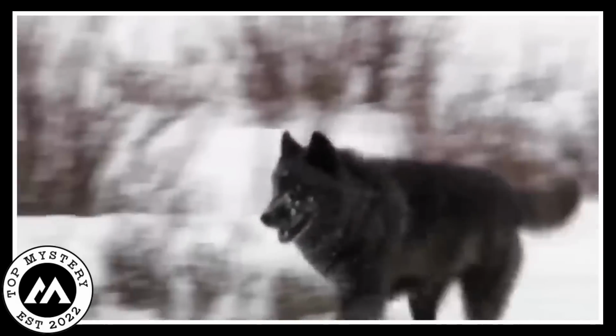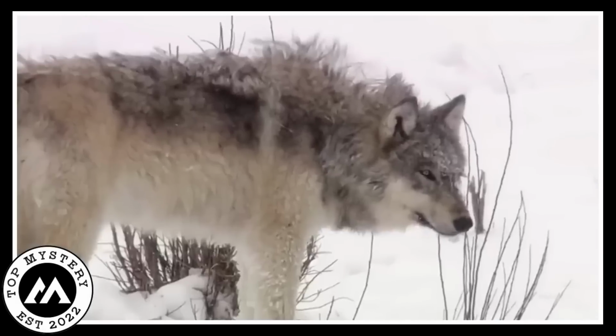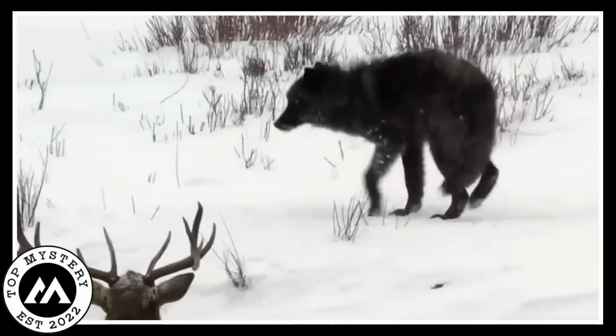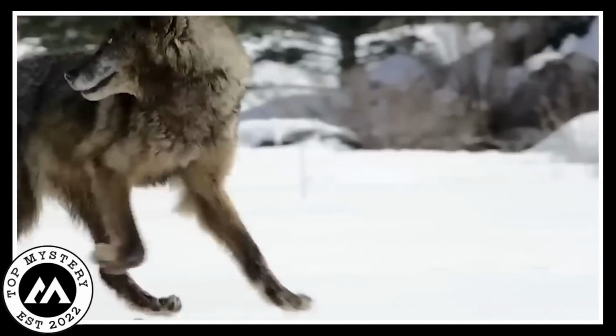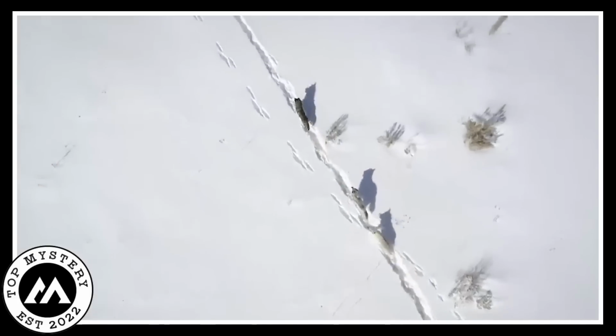Nature's got this whole circle of life thing going on, and these wolves are just doing their wild thing. The video is like a front row seat to the wild side of dinner time for these dark wolves. No fancy words needed, it's just nature being its raw, wolfy self. They may not have dinner reservations, but those wolves sure know how to hunt and feast in the great outdoors.